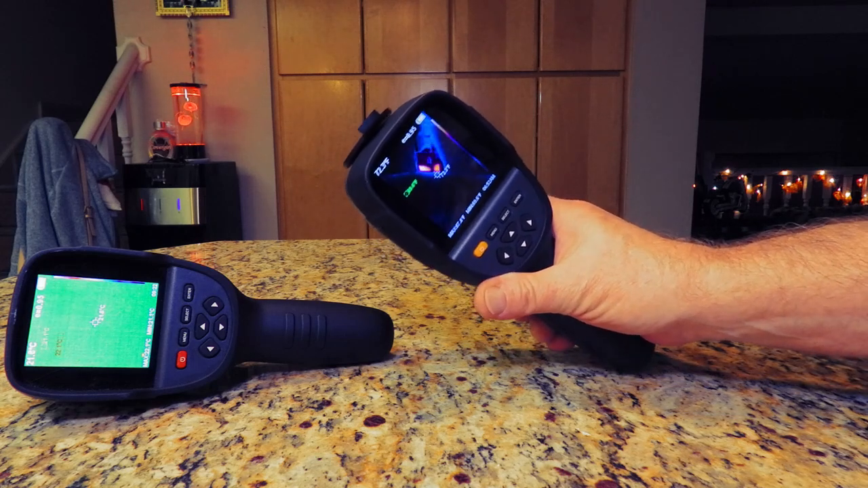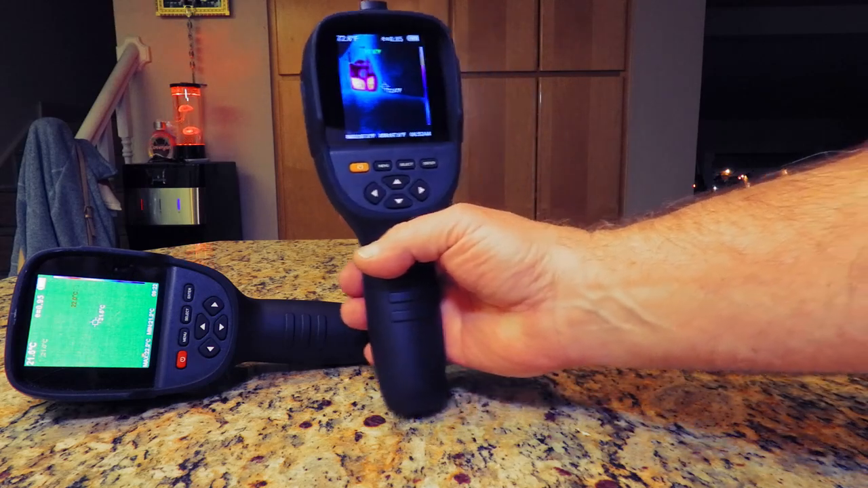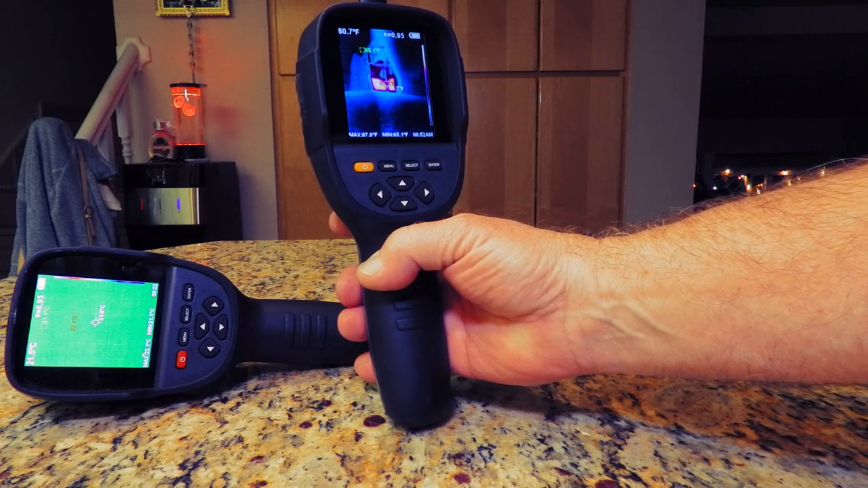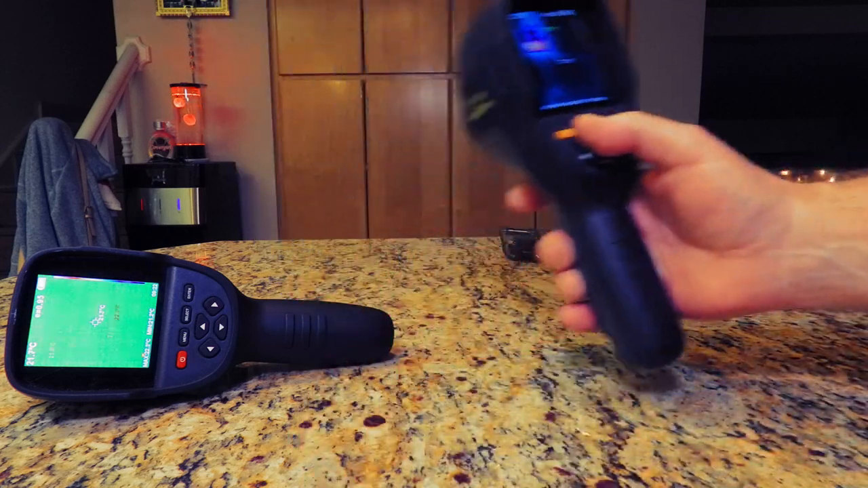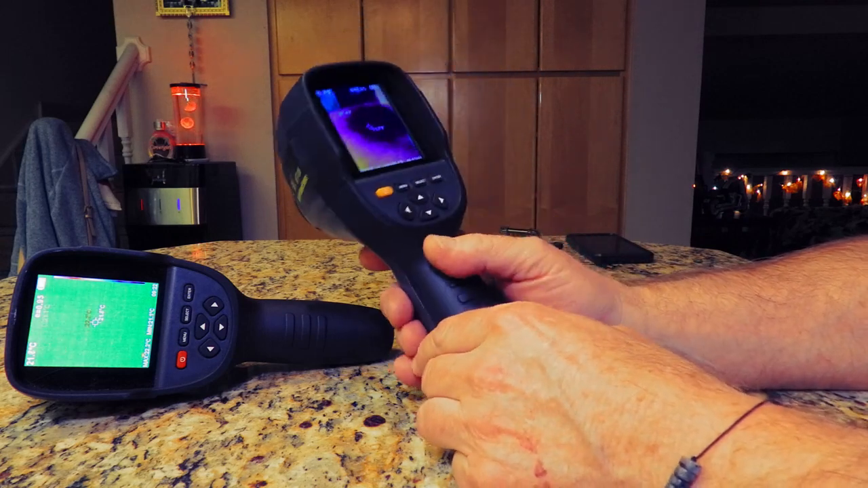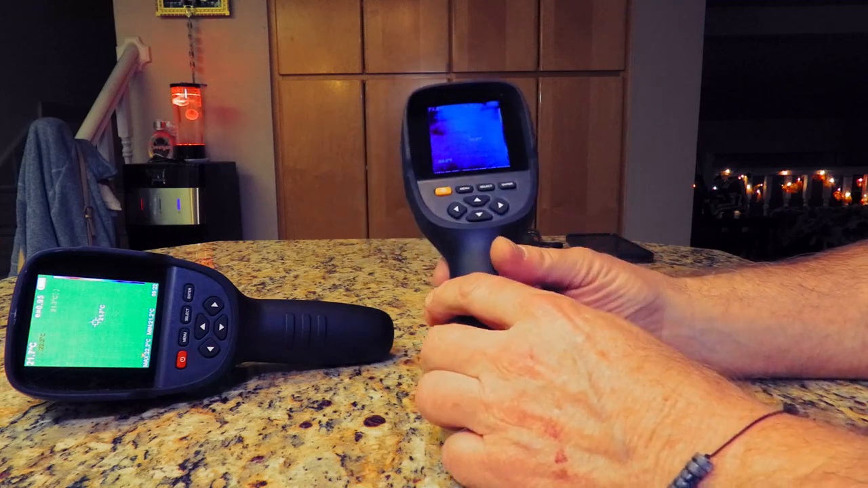Not light. Exactly. So, you can't really tell on the video, but that is maybe a little bit sharper. And it has the same photo abilities, yes or no. And did they upgrade the memory? I mean, does that hold more pictures? Nope, it's exactly the same as the other one. So the resolution is the only thing that we've upgraded.